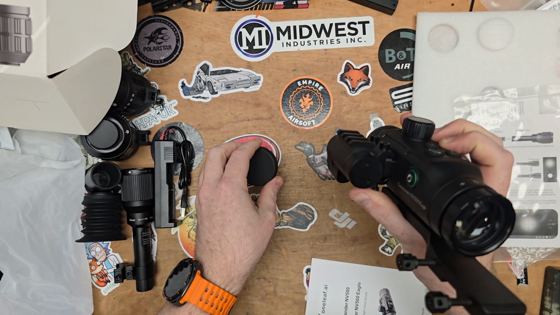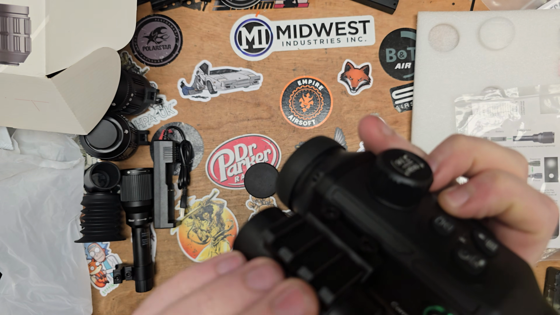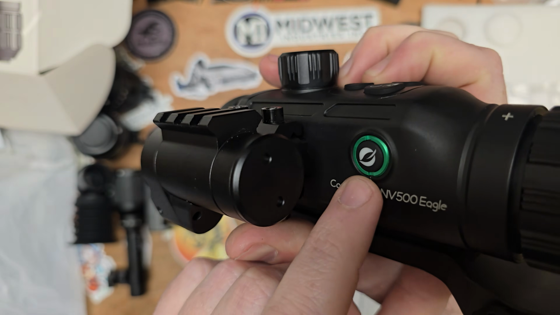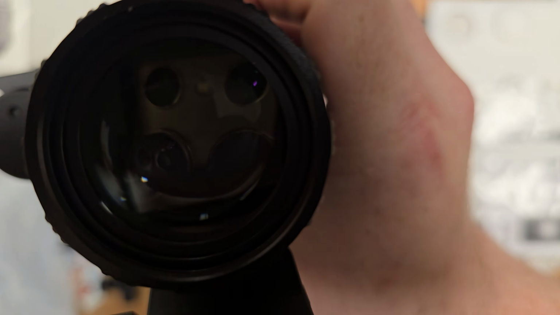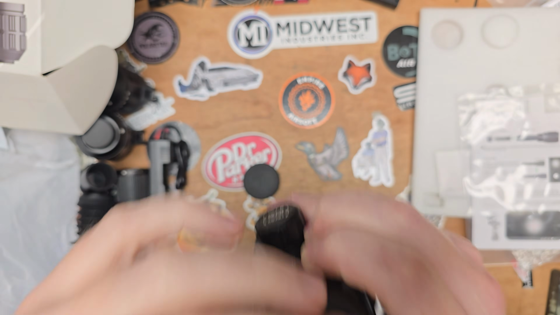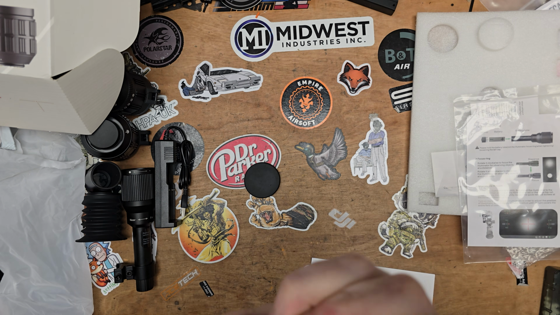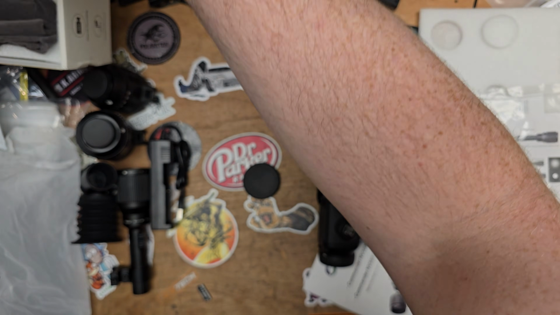Can we switch this thing on? Button on the side, I imagine. So if we look through it, I mean, you might not see this. So you can see the screen inside. There you go. That white box on the inside, or lightish coloured box, that's the screen on the inside of the scope. I've mounted the mount the wrong way because the mount just hit me in the cheeks.